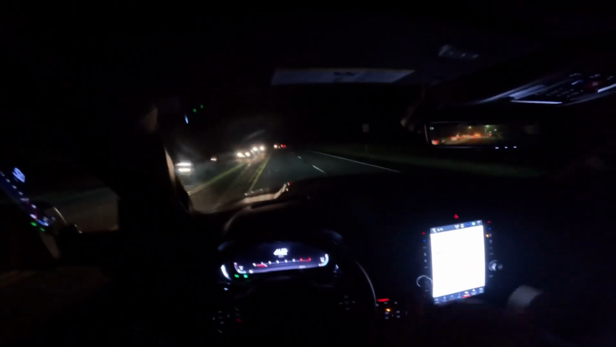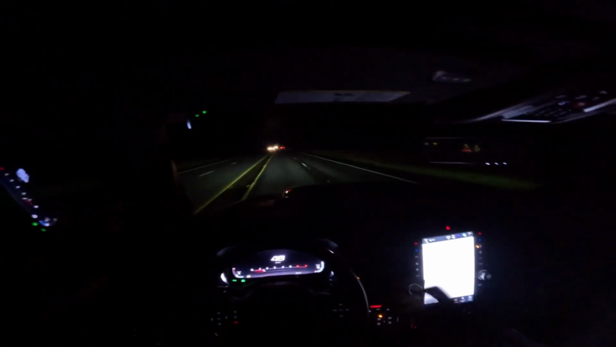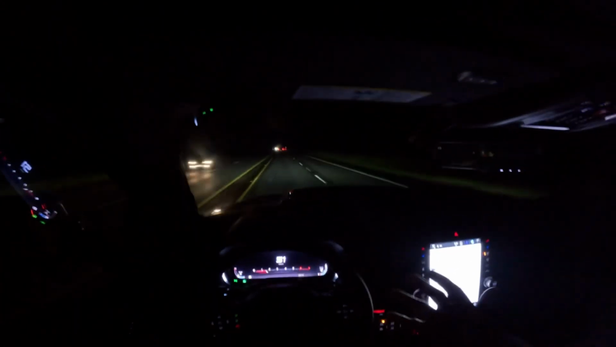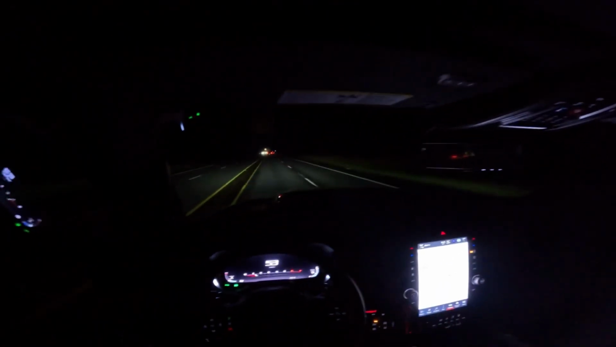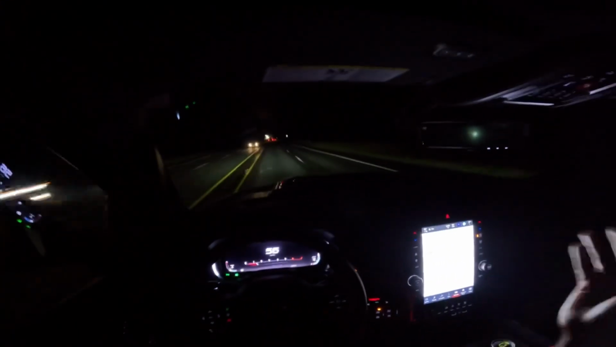This car is all about that nice ride quality, that badass practicality you get from a full-size pickup truck, and then also that badass 0 to 60 time. It's almost like you're driving a Hellcat Challenger or Hellcat Charger.